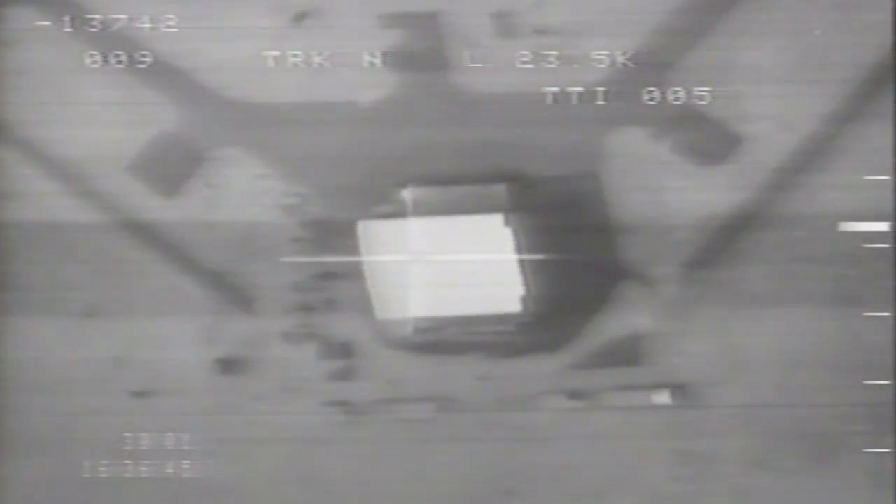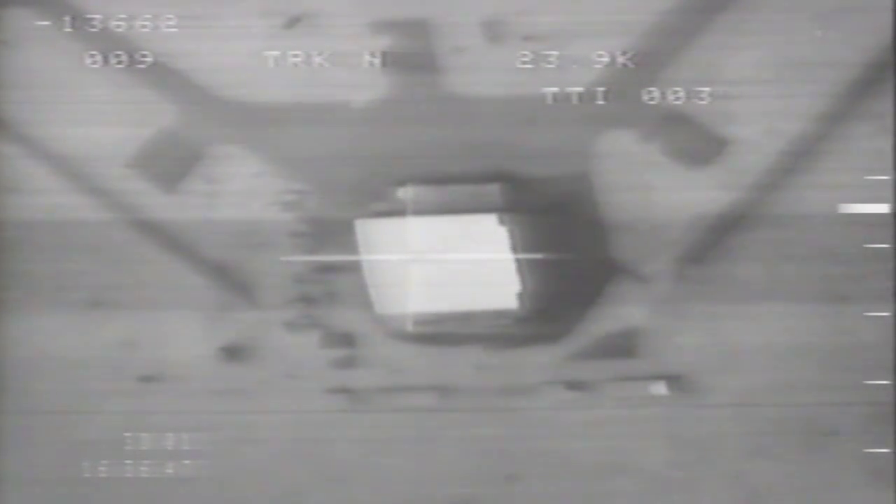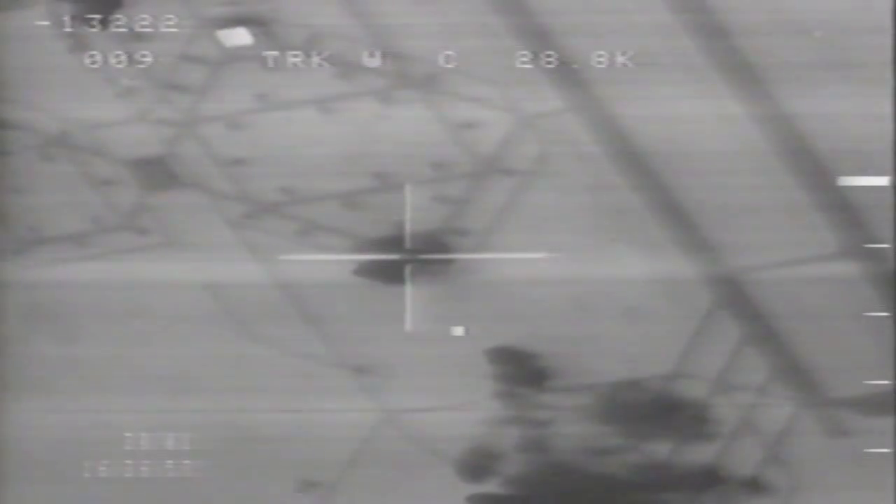I'm going to tell you, I think that's wedged to the south. 4, 3, 2, 1. Should be impact. Boom! Oh, yes! Coming right. Base plus 19. Buddy Spike, base plus 19. Lasers off. Coming right. We destroyed that thing bigger than Dallas.